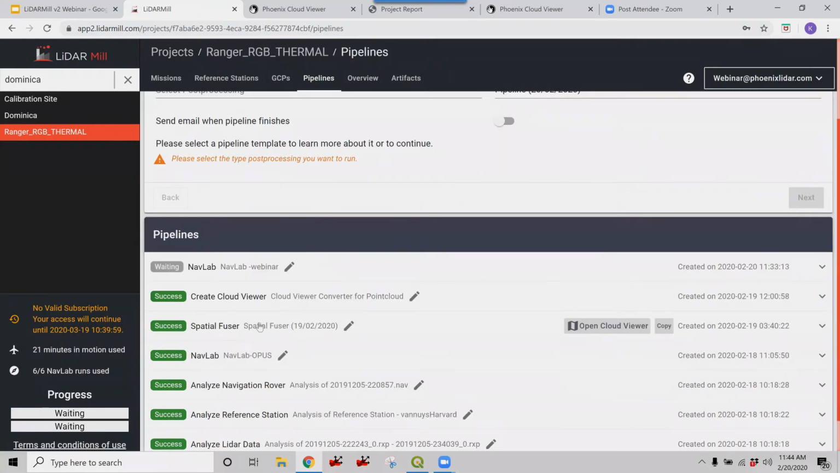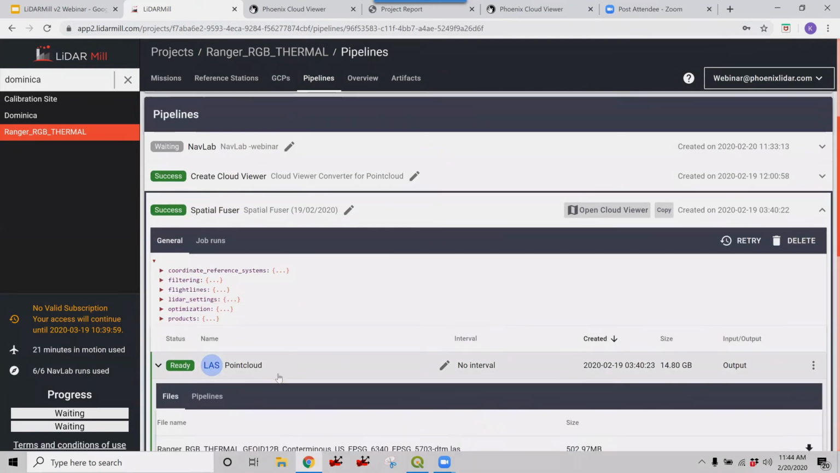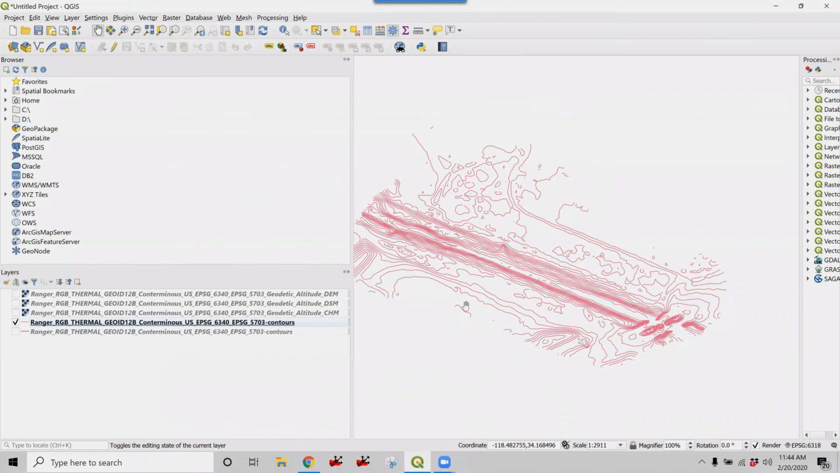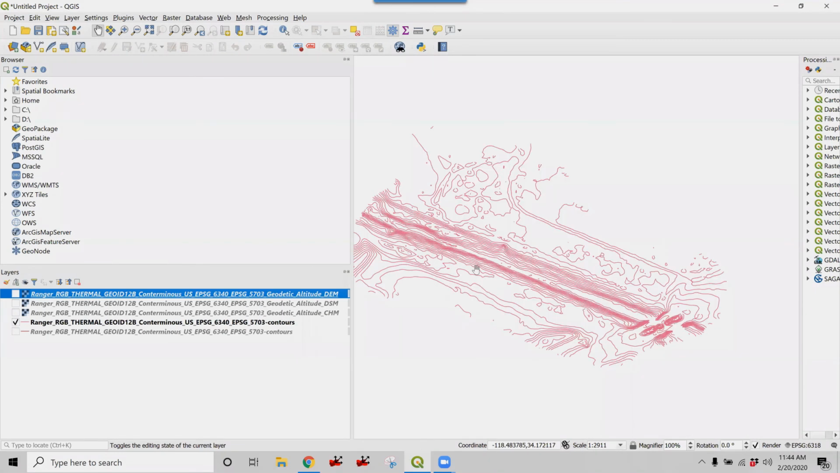So once your fuser pipeline is finished, you can click on your LAS point cloud, and here are your contours that you can download, your DEM, DSM, CHM, and all these can be brought into freeware like QGIS. It's all geo-referenced and can be visualized within these GIS softwares.